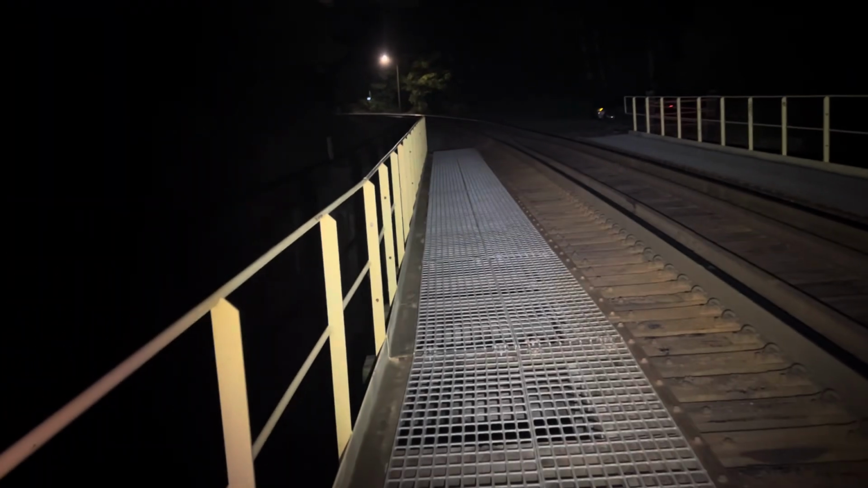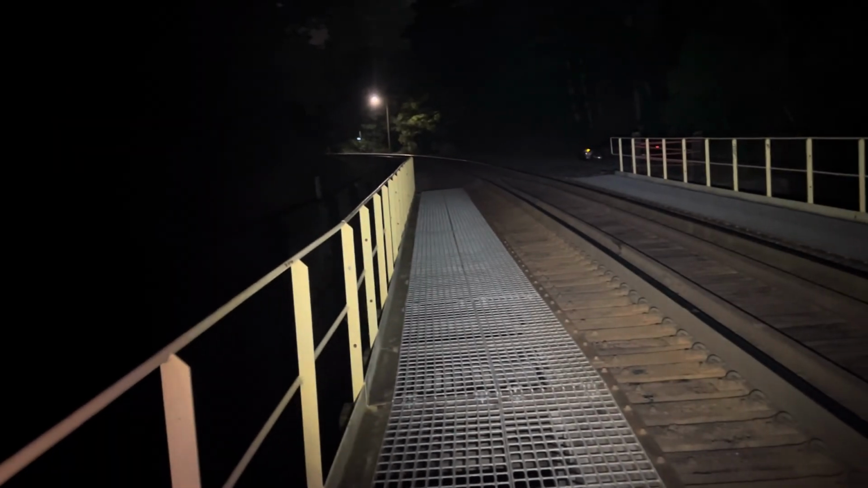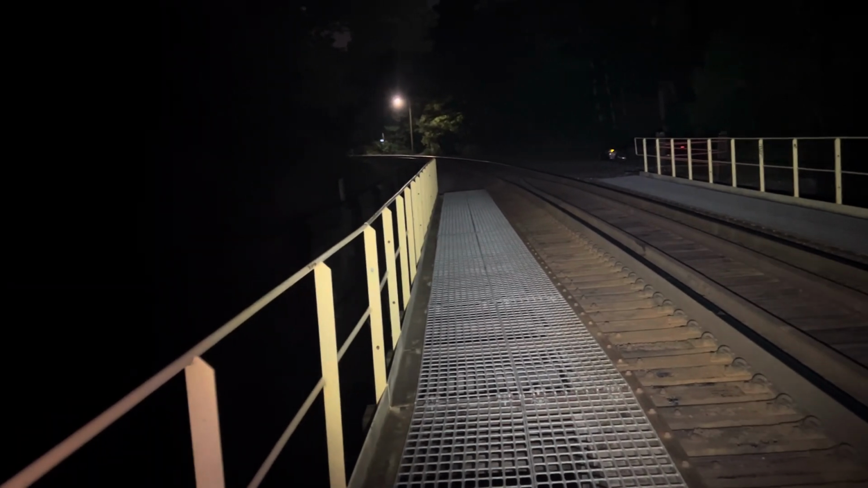That's weird. The whole bridge just shook, like something's on it besides me. The only heat signature I'm picking up, that's my car. Over to the side this way is the Route 7 freeway.